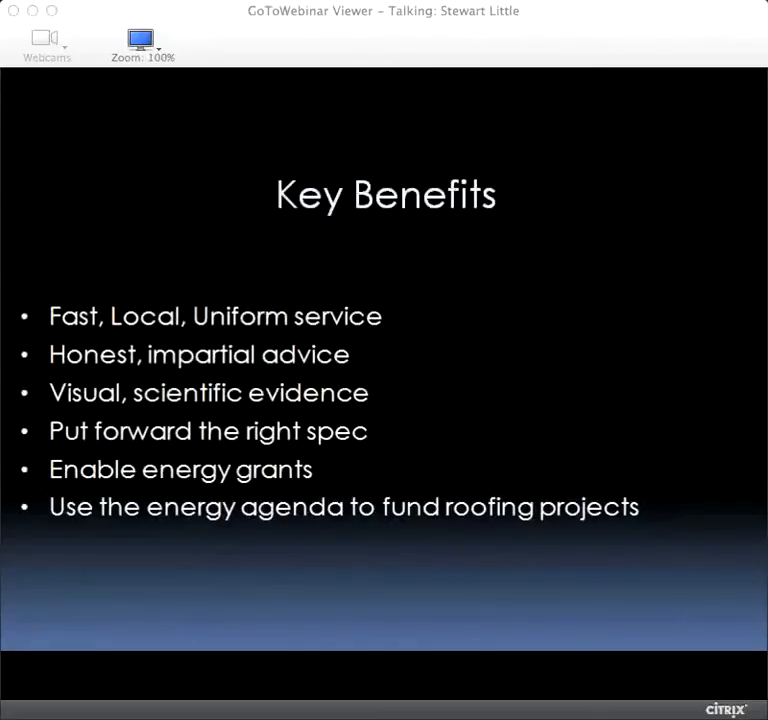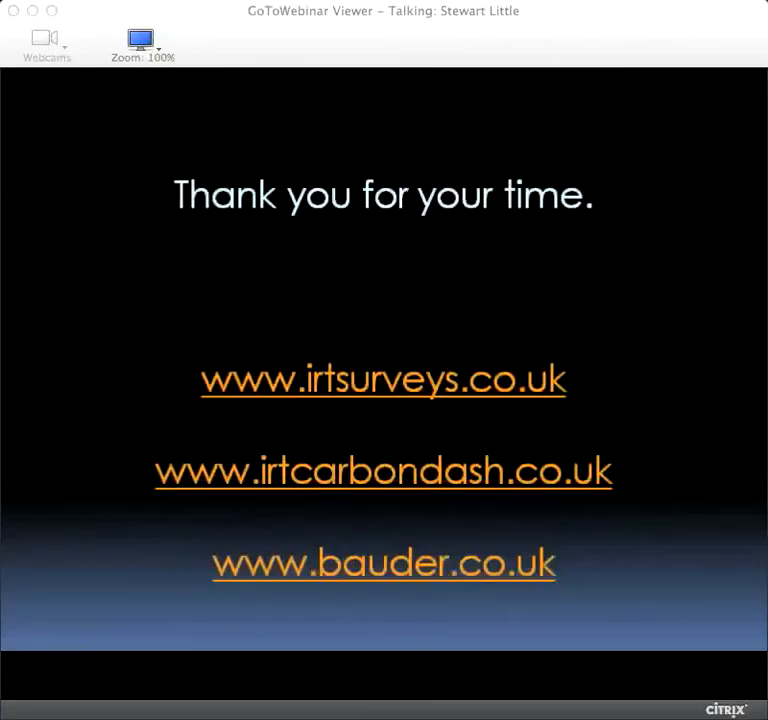Key benefit to you guys is it does allow you to put forward the correct spec and show your clients an actual photograph that says, here is the problem, and here's our recommended solution, courtesy of Bauder. So I'd like you to think about it as IRT, we almost give you a headache. We almost say to you, look, you came to us because you were ill. We've diagnosed you and said you definitely had a headache. John and Bauder are more like the aspirin to that headache. And John, I'm going to hand back to you because I'm on to my very last slide, and I'm sure you've got something you'd like to add.